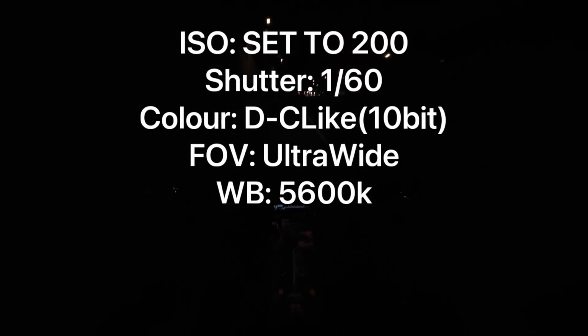Shutter speed of 60, white balance 5600 Kelvin, and then what else did I change? Exposure. There's something else I changed to get this effect. I don't know how good it is. We'll see how it goes after this ride.